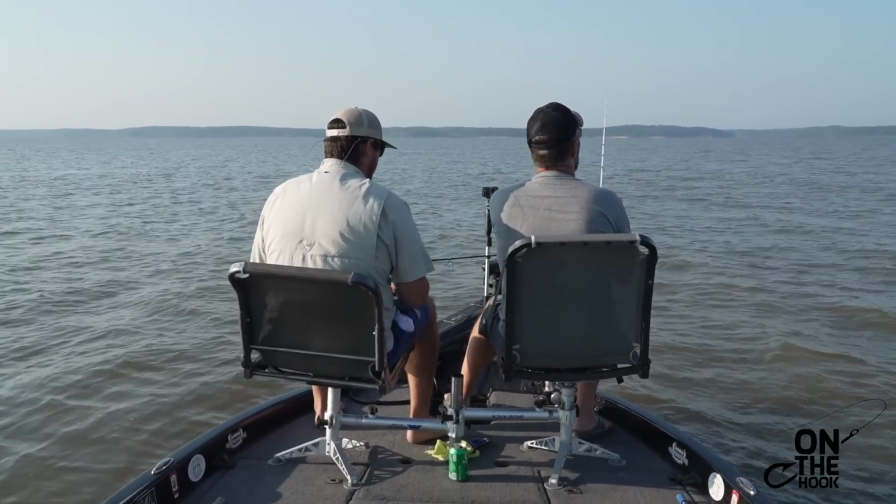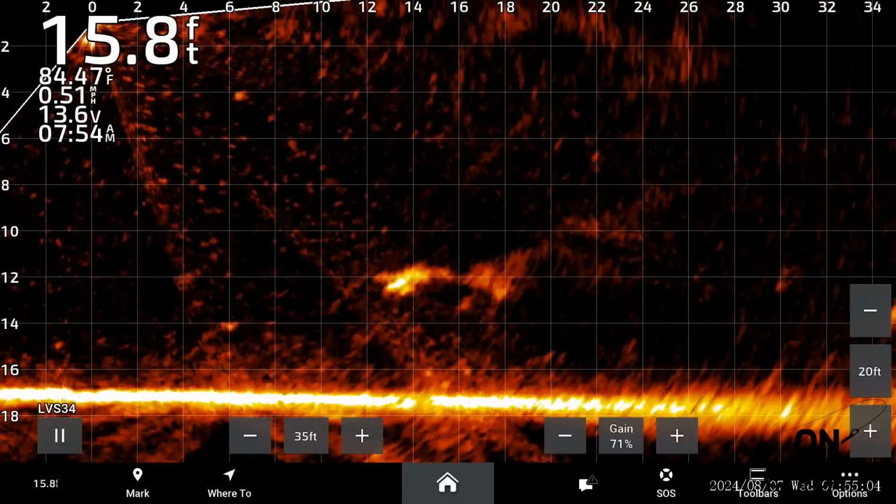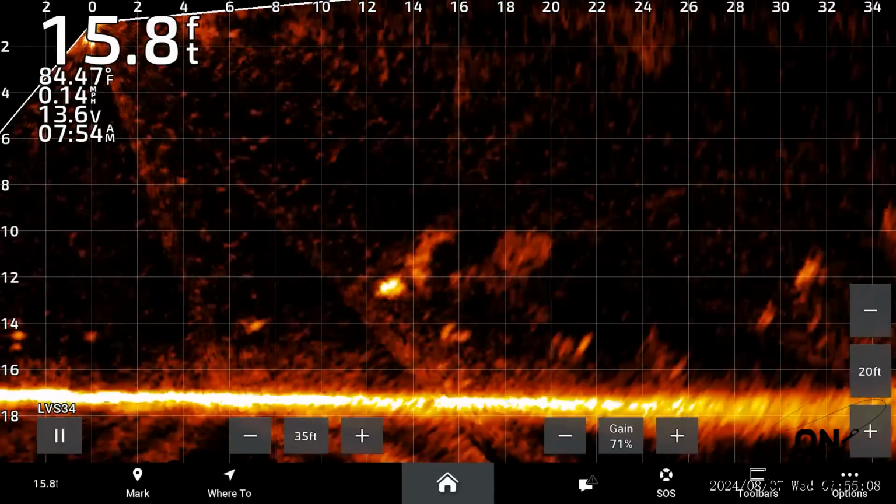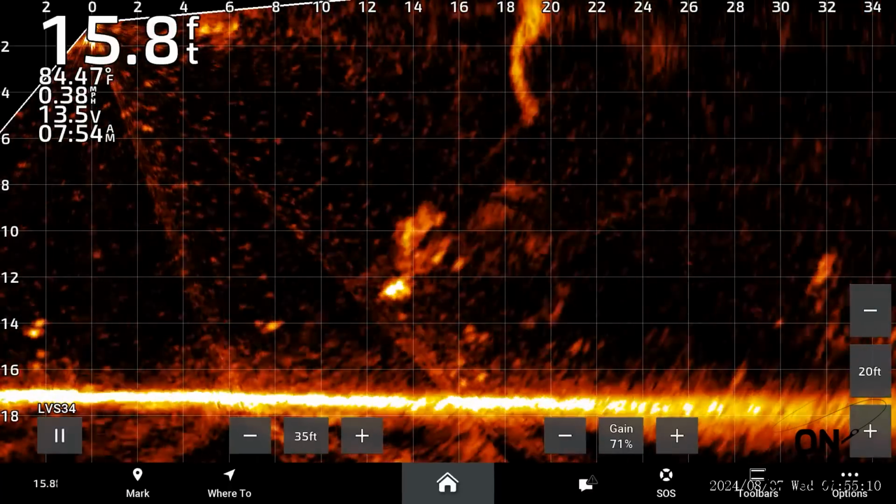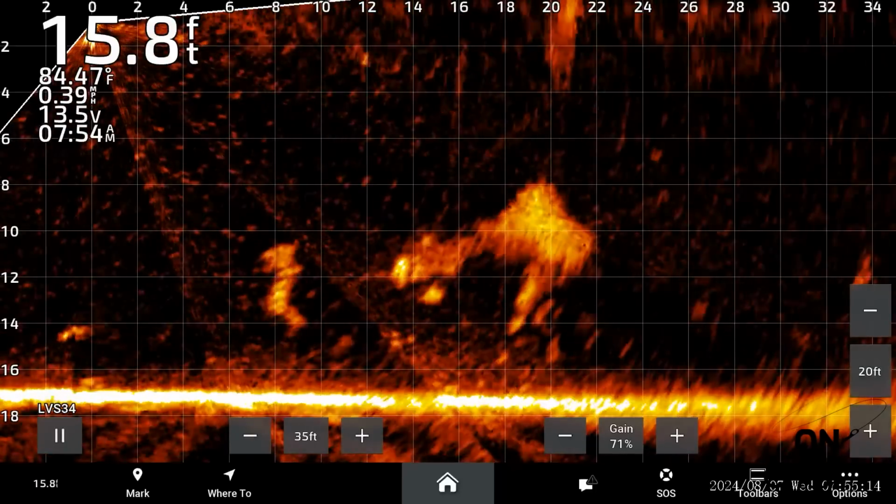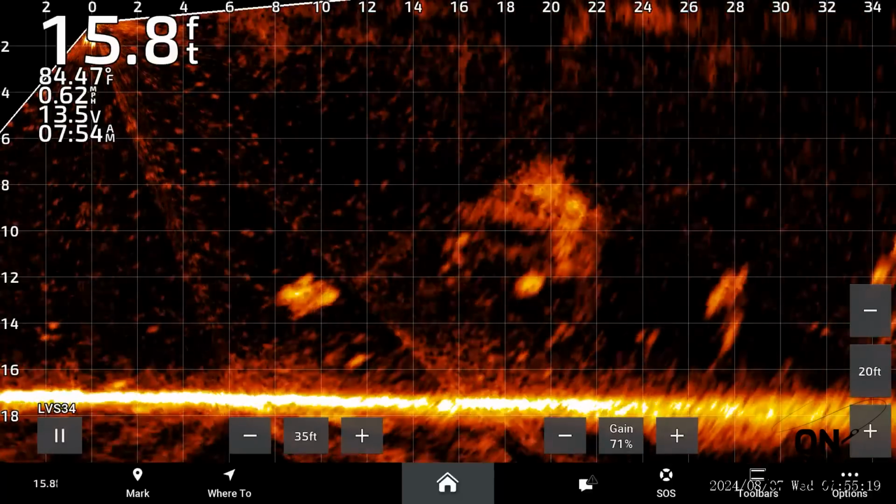And we got one in blind fish. Oh man, that's a good fish. Where the hell is my jig? I'm way off, I guess. You're coming in there. Don't run, don't run, don't run. Turn around and see it.